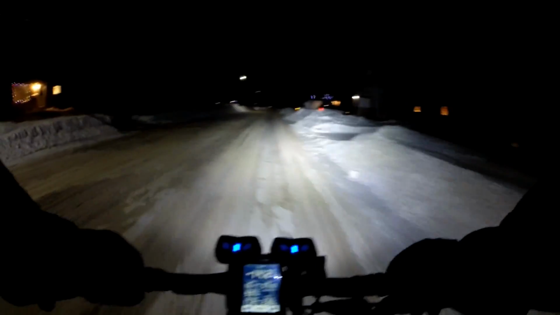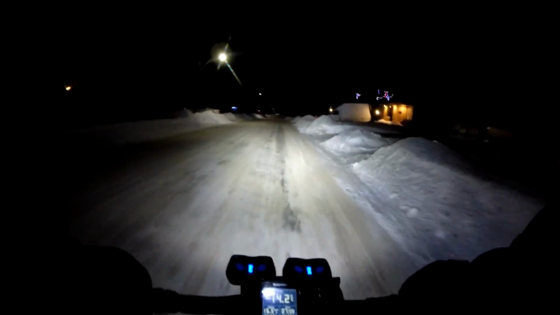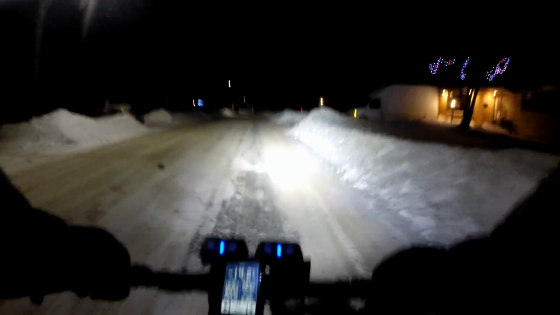So it's Saturday evening. I think I left the house around 9 o'clock. We're going for a 2-hour ride. We're almost going to enter our first section of off-road trail.